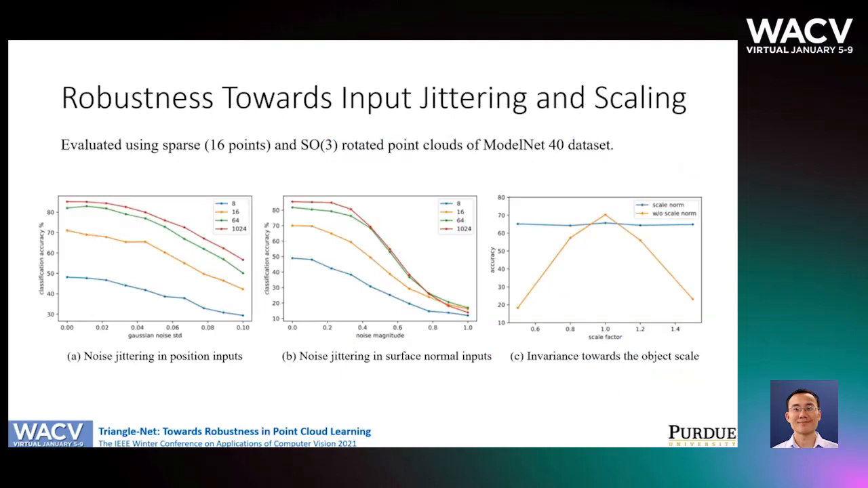In practice, sensor measurements include outlier points and inaccurate surface normals. To answer whether our approach can be robust to such noisy inputs, we conducted noise injection experiments. Qualitative results are shown in figures A and B. Our algorithm can also achieve scale invariance by normalizing the side length of the triangle features. The result is shown in figure C. The blue curve corresponds to the result using the scale normalization trick.